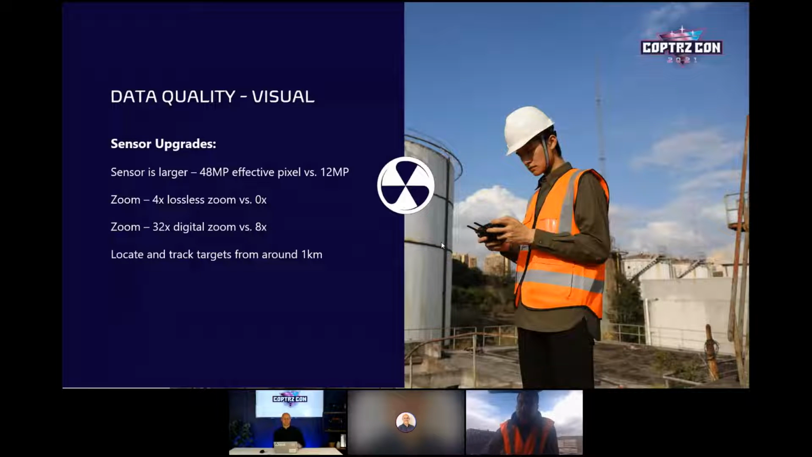If you think about it in the same respect, the Z30 camera, which we use a lot on our inspections, is only a 2 megapixel sensor. It's got a much bigger optical zoom, but that zoomability is really good, and hopefully we can get it up in the air in a bit and show you exactly how good that zoom is.